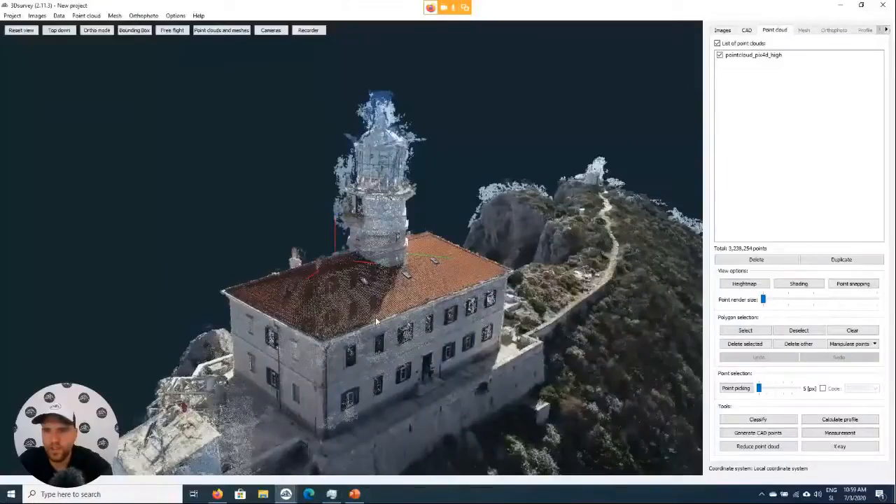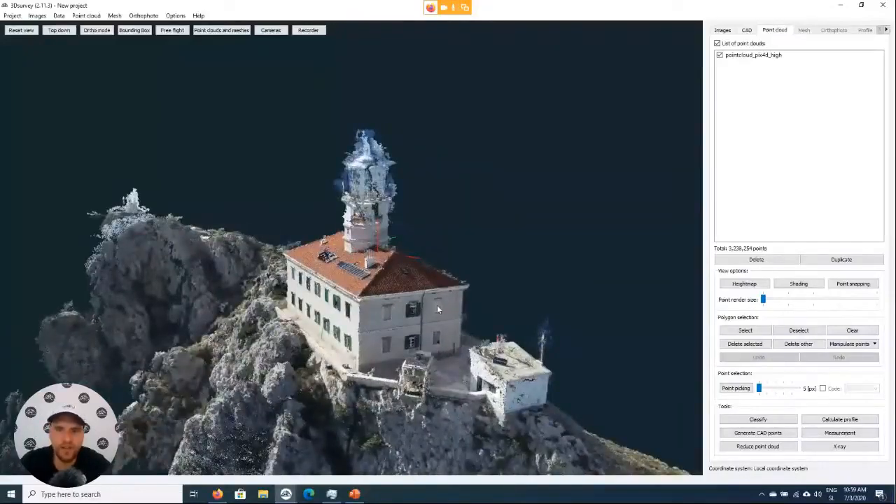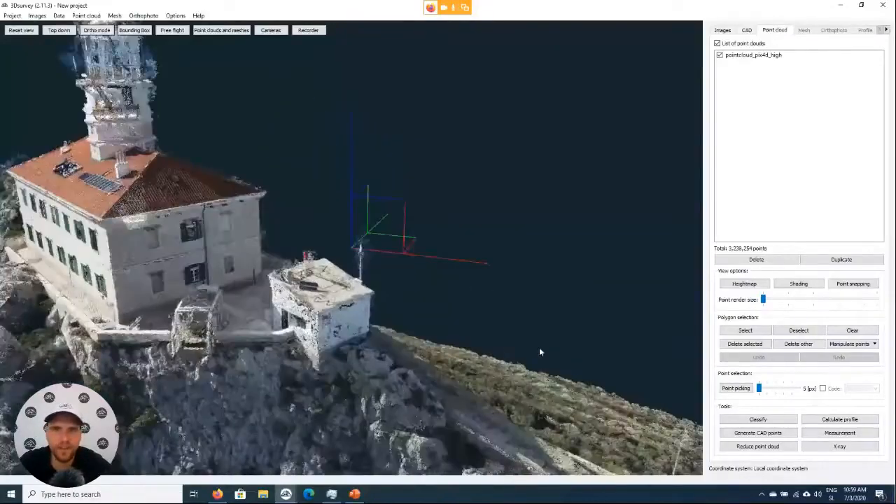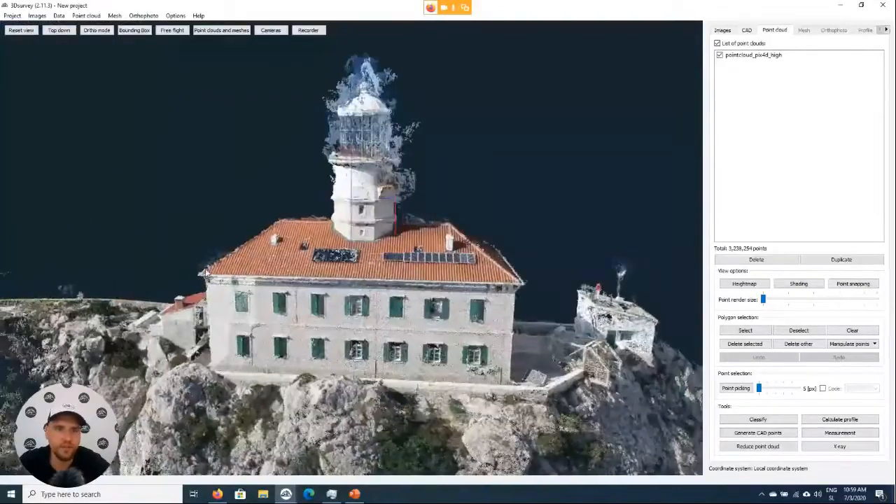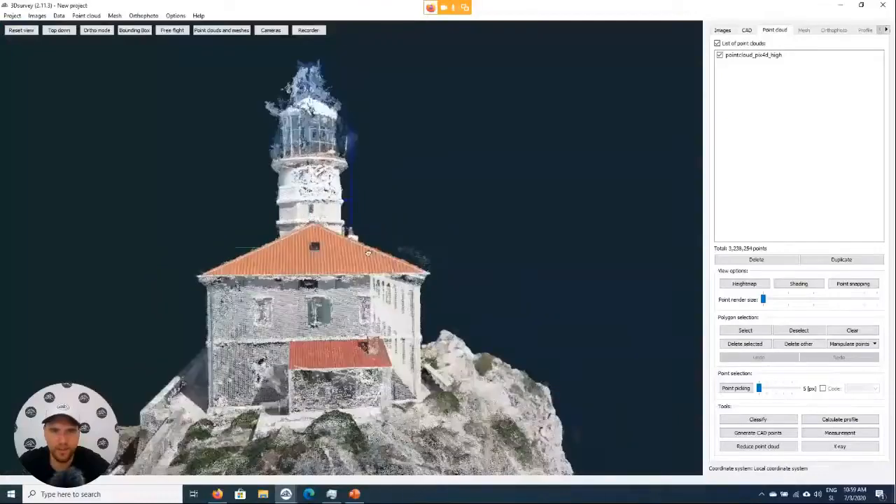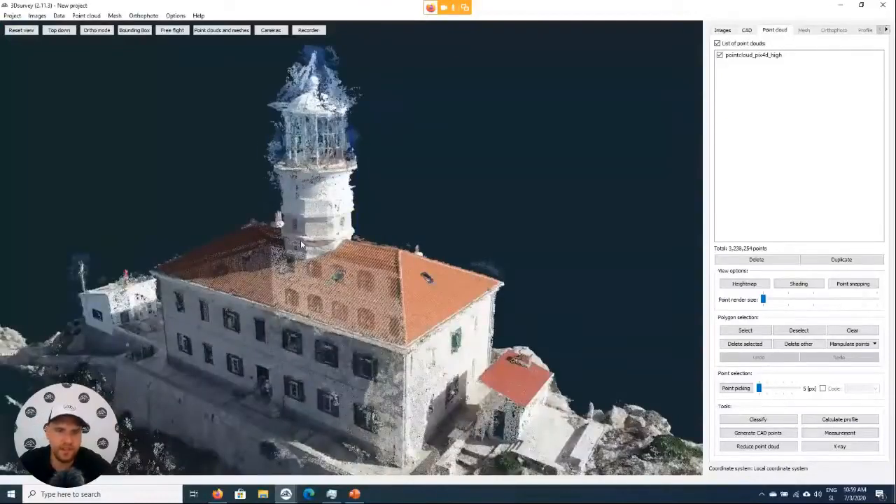When we are calculating point clouds, it's very important how we do it. That will govern how much noise we get in our point cloud and how sharp the point cloud will end up looking. So the competitive softwares may get you something like that.